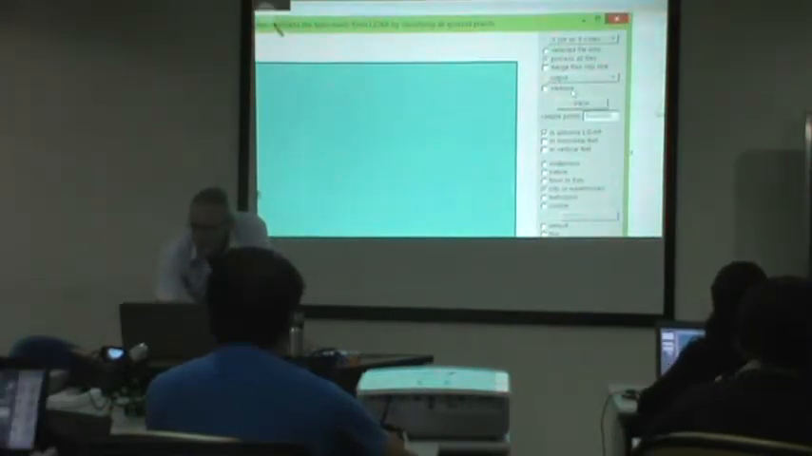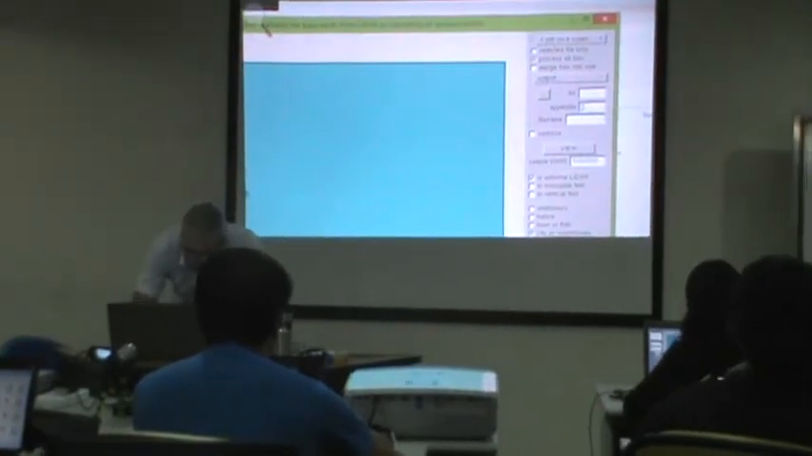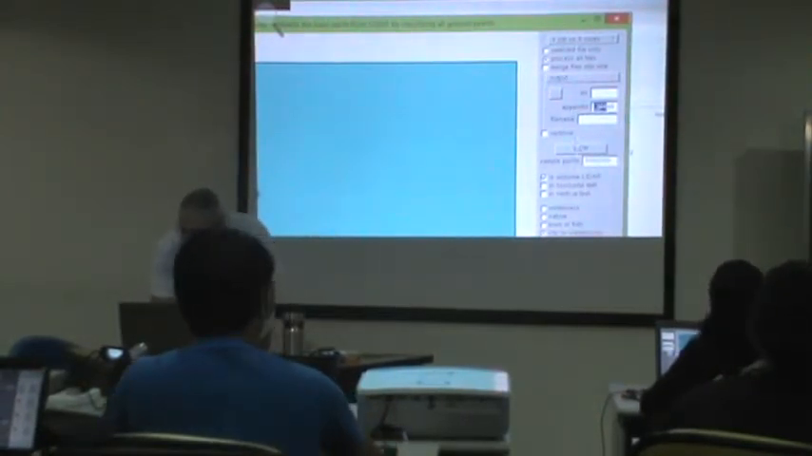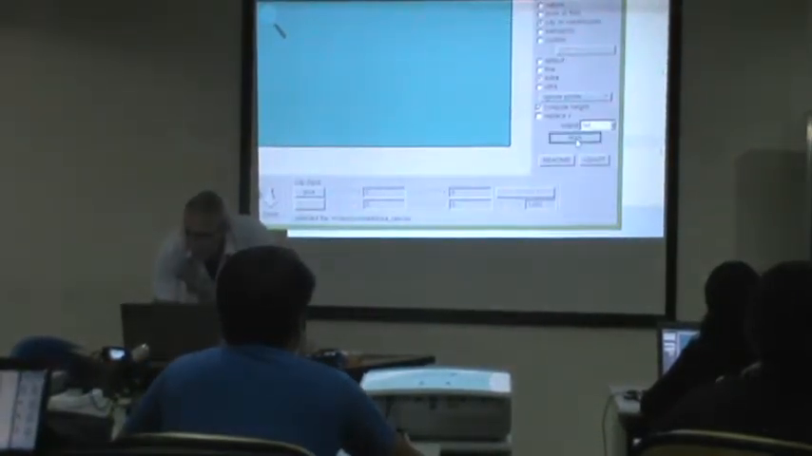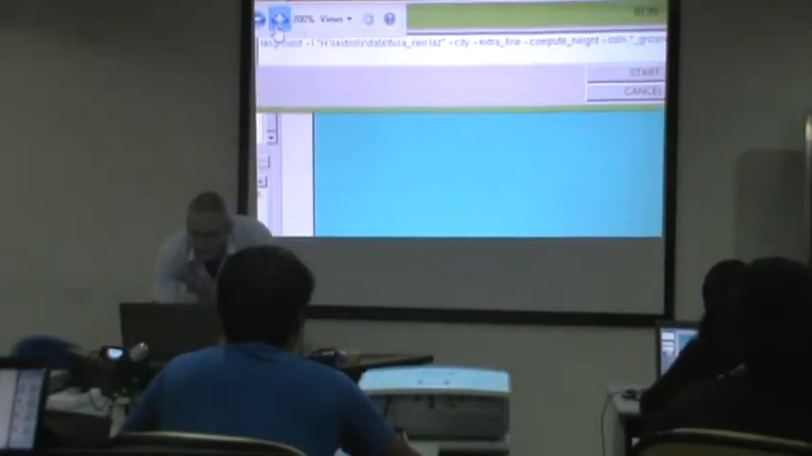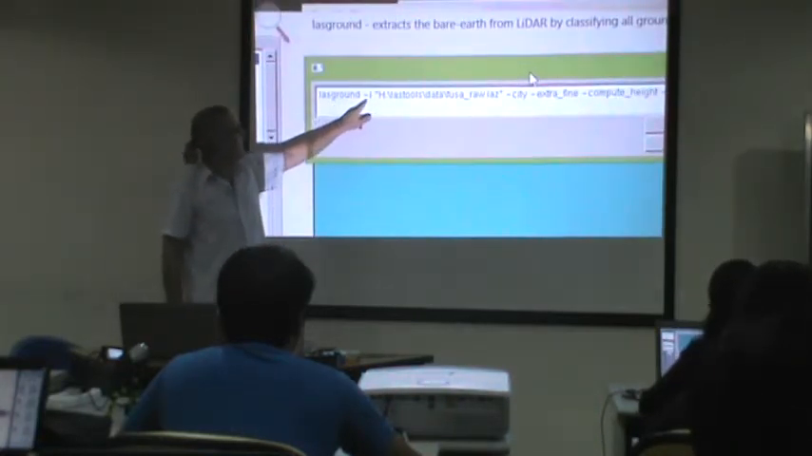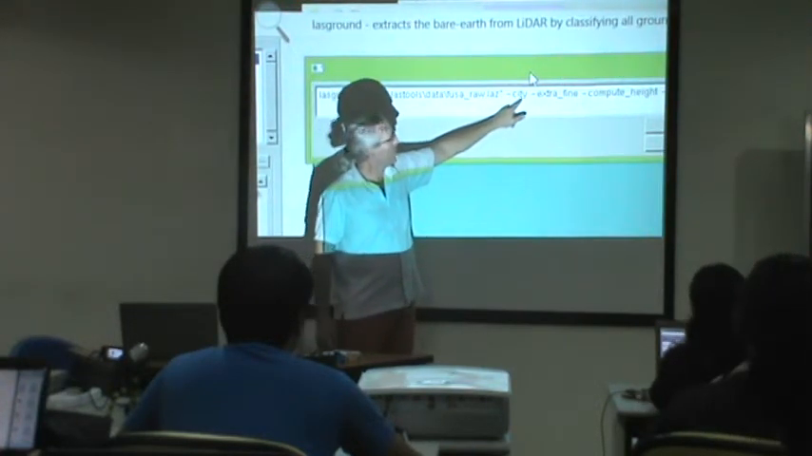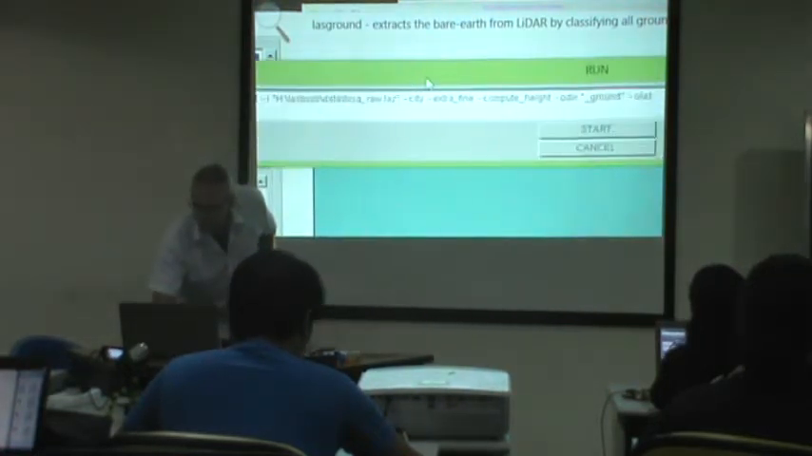One more thing I want to do, I want to give it an output name. So I call that now underscore ground. Run. So now let's look a bit at this command line. LASground, as input, takes the FUSA raw file. It uses the option city and extra fine, and it will also compute height.